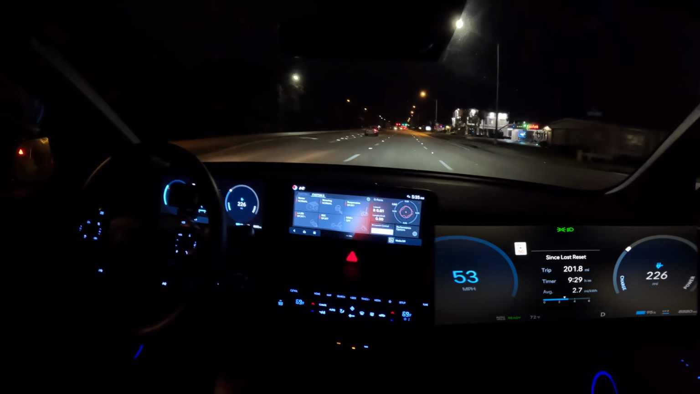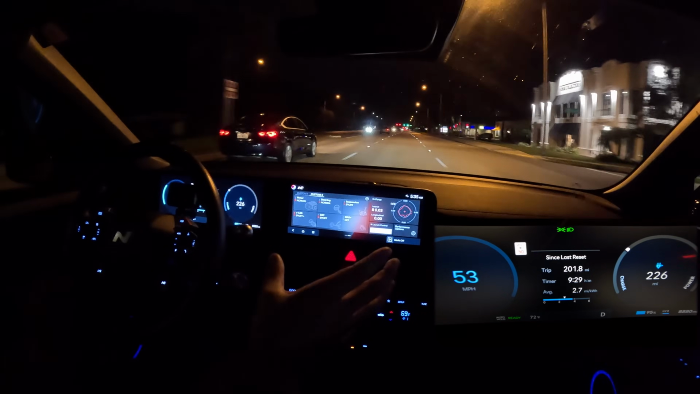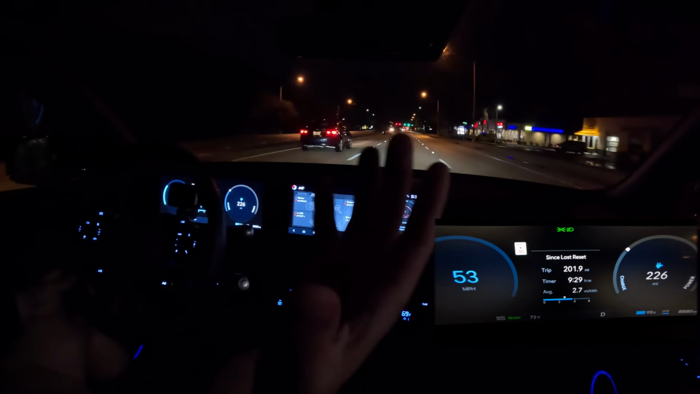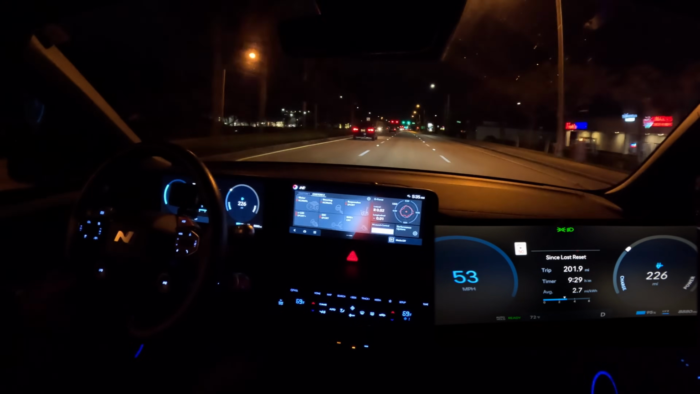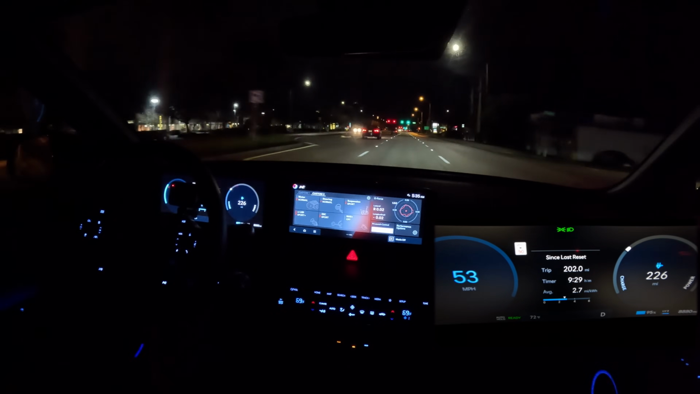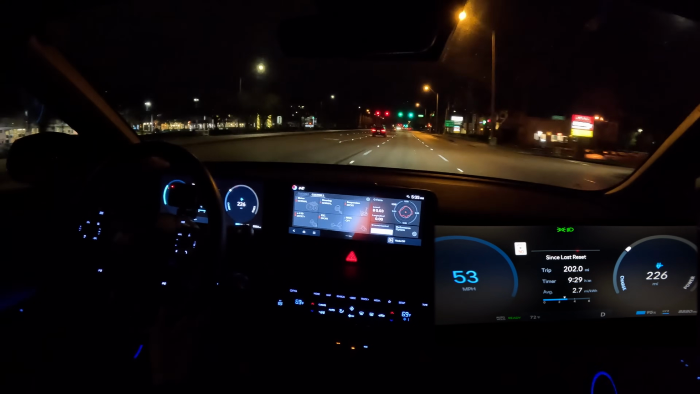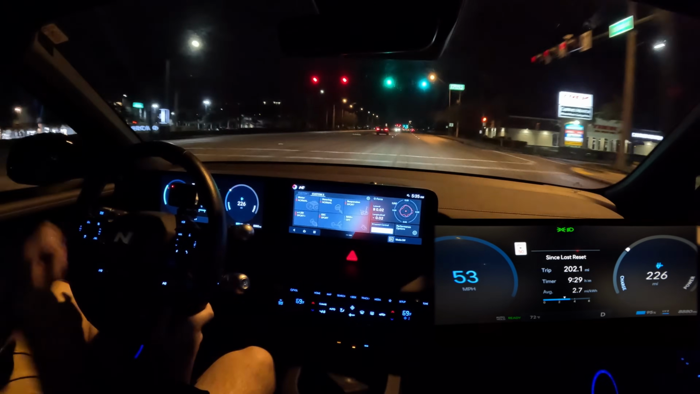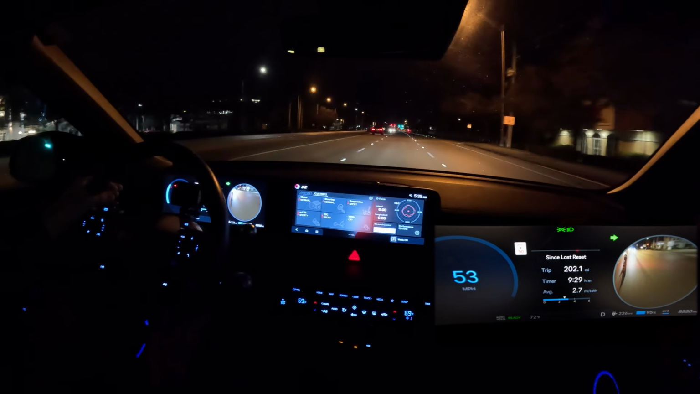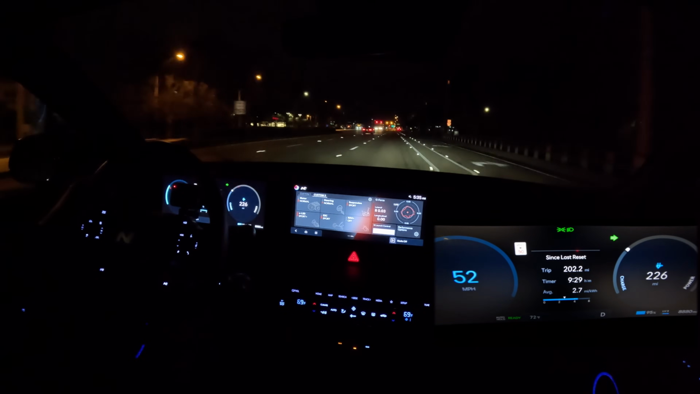So you blend that N engineering with their excellent EVs, and you get a really fantastic performance EV that I had zero aspirations for. I heard a lot of my colleagues in the YouTube game and other journalists say, oh, this Ioniq 5's incredible. It's really, really good. But I don't typically buy into the hype. I wait to drive the car myself. And this car has delivered.